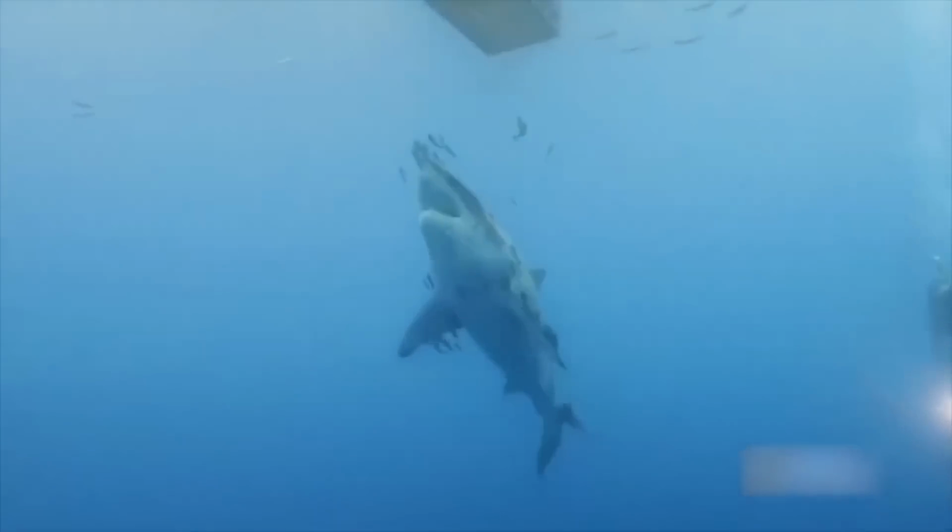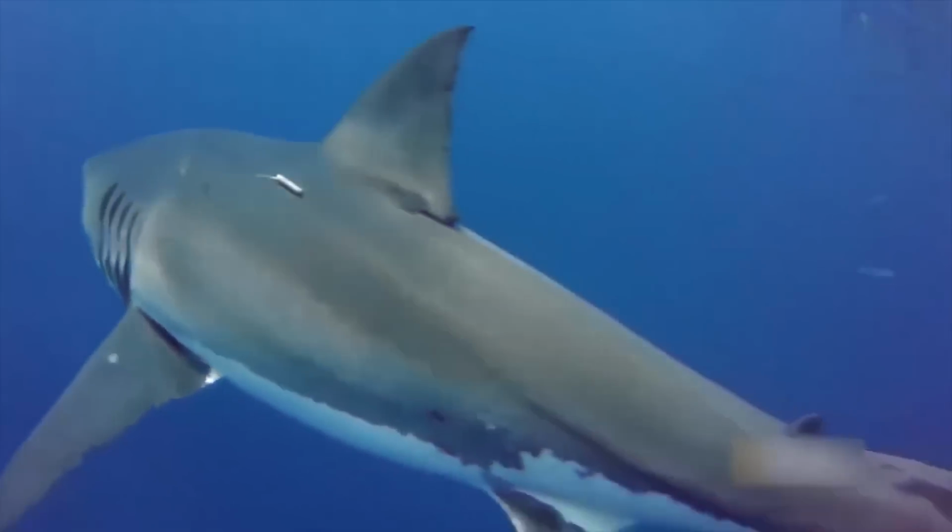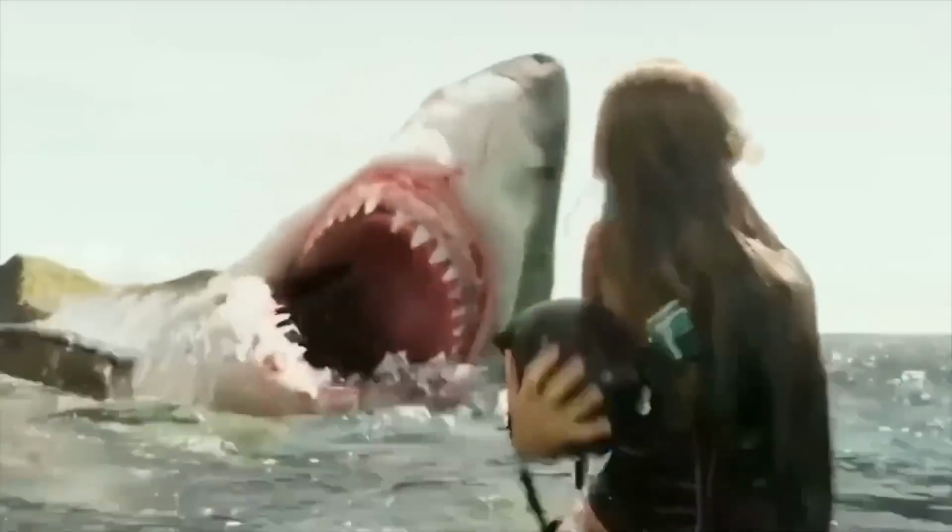Great white shark. You know what's scarier than a shark in a horror movie? A real-life great white shark. These bad boys can grow up to 20 feet long and have a bite force that can crush bones.